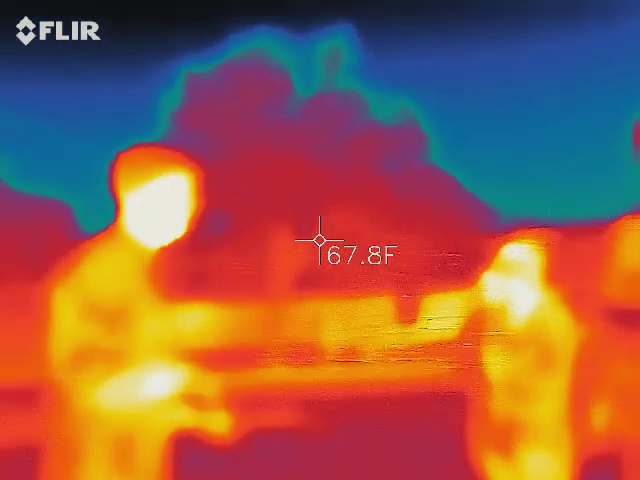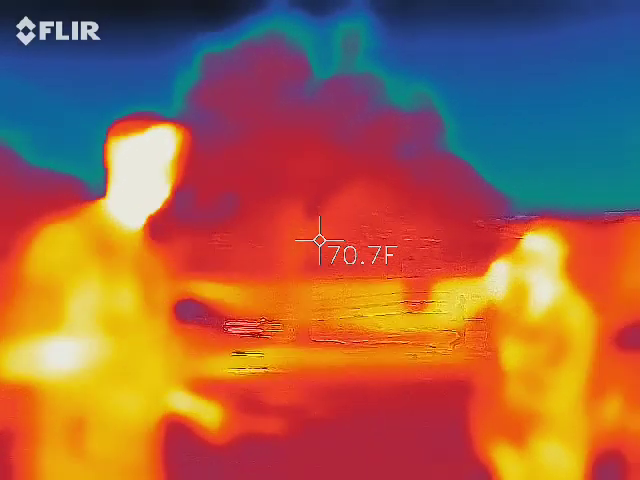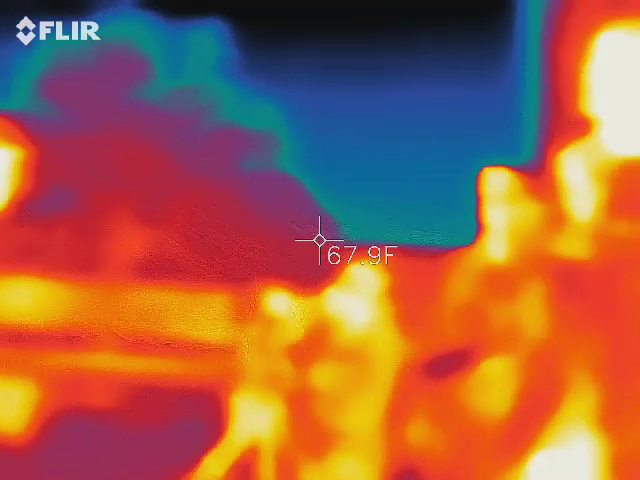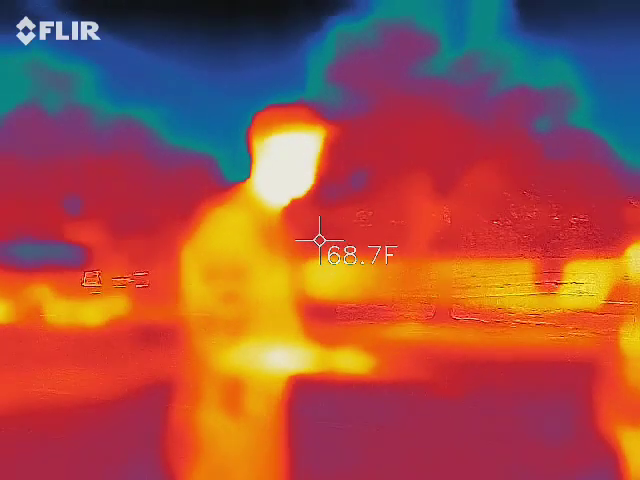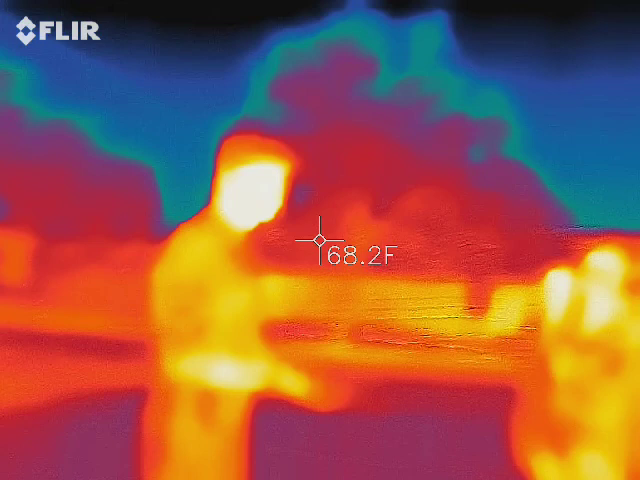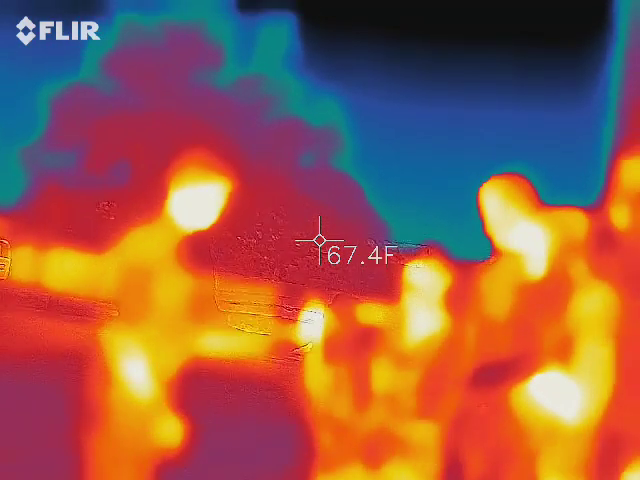I do get EVPs through it when we're away from traffic, and in the location where I heard the strongest EVP, I will play it for you. But I'm going to turn it up so you guys can at least get a gist of it. It's a little creepy because it's going to be on your audio, and this is what I use when I'm communicating.